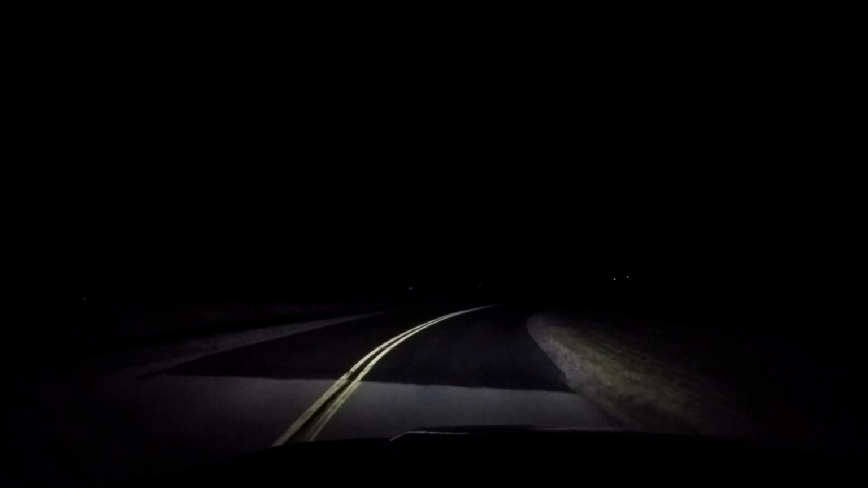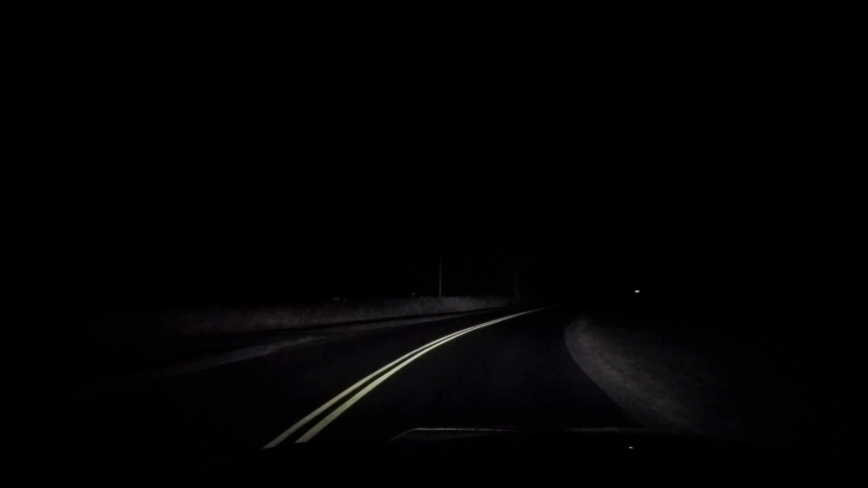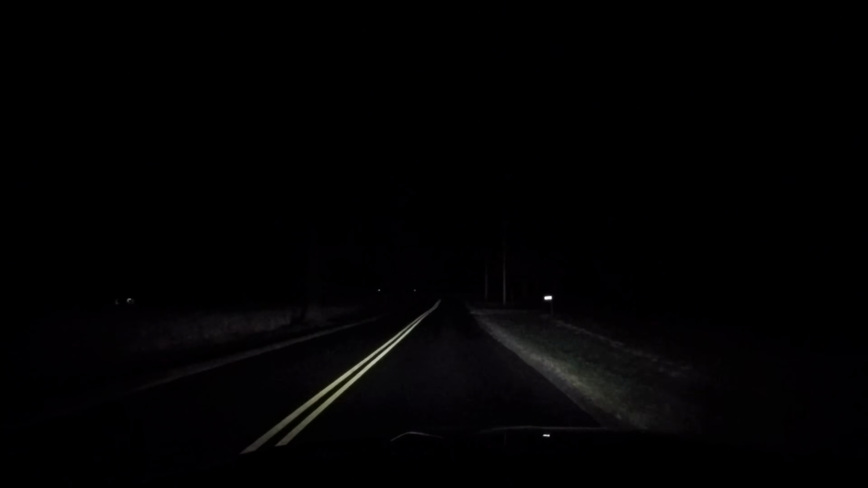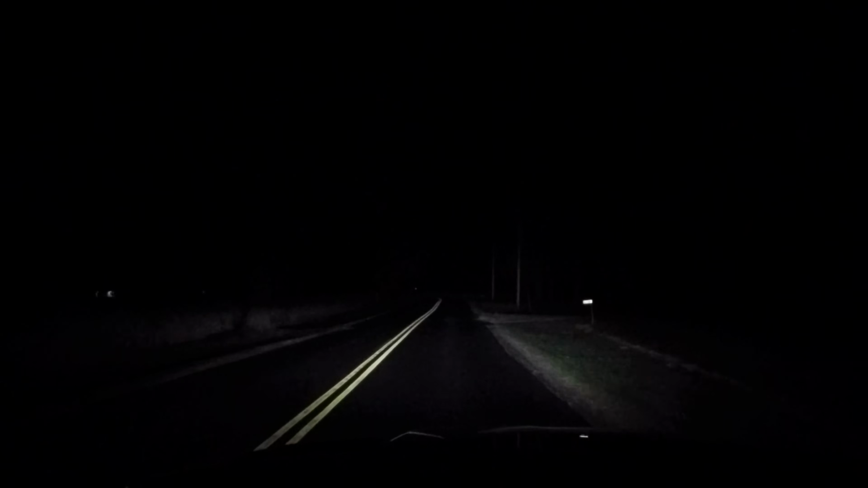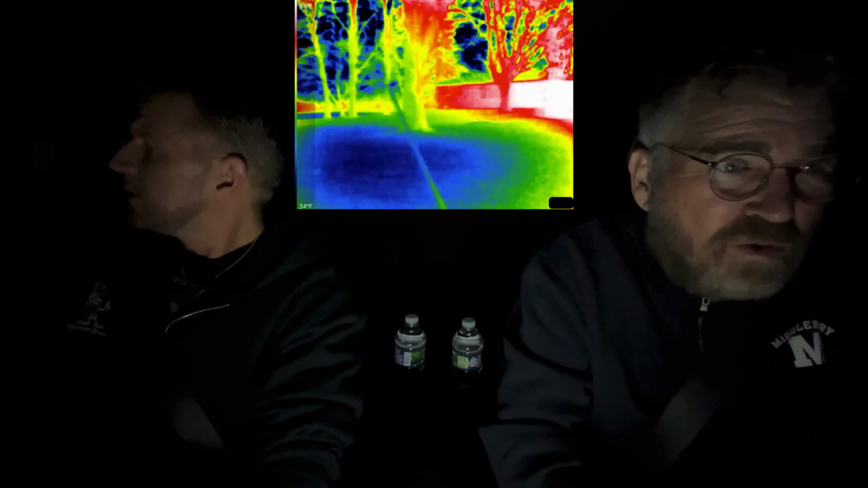Now the first spot we're coming to here is the spot where the creature was reported at that farmhouse, remember? Yeah, right up here. Was it on the left side? On the right. It was on the right. Okay, seatbelts. You got your seatbelt on? Yes, sir. All right. So it was on the right side here. So let's go real slow.